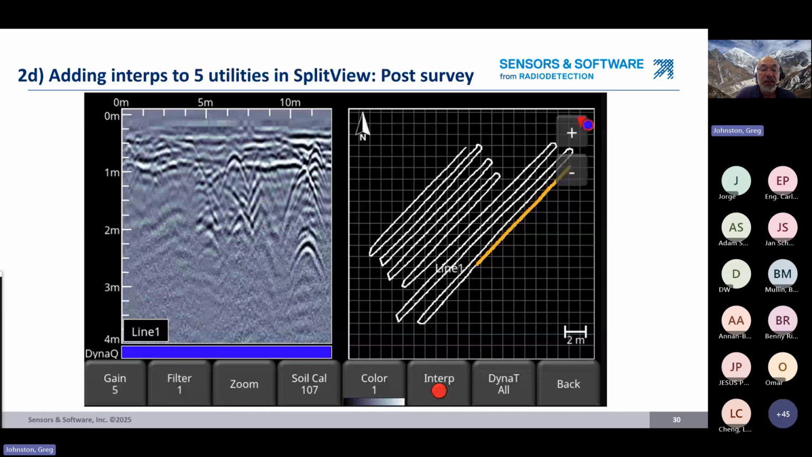All right, let's go to 5 utilities. So a much more complex situation, a lot more hyperbolas around that we're chasing, a lot more things that are going to trip us up a little bit, but let's see what we can do here.